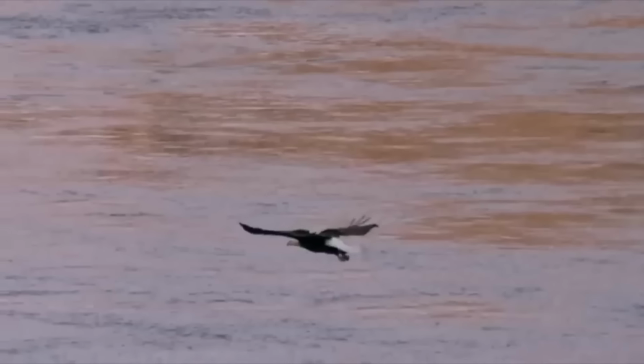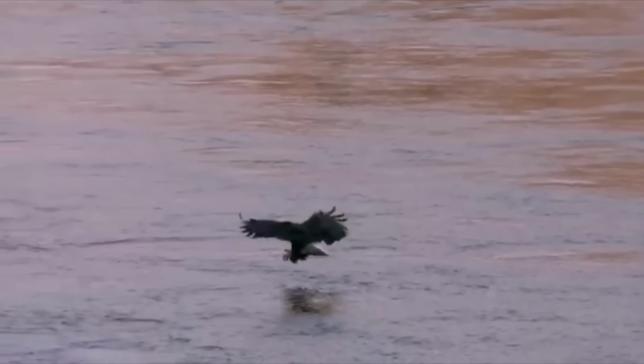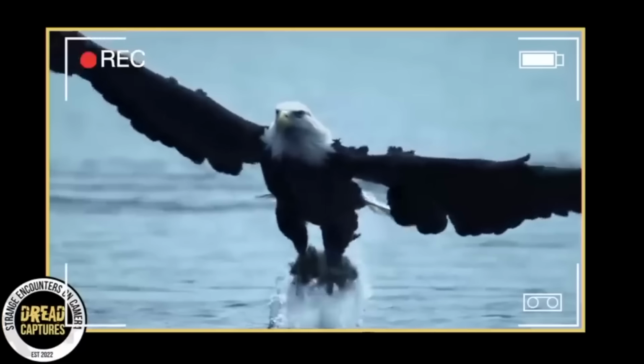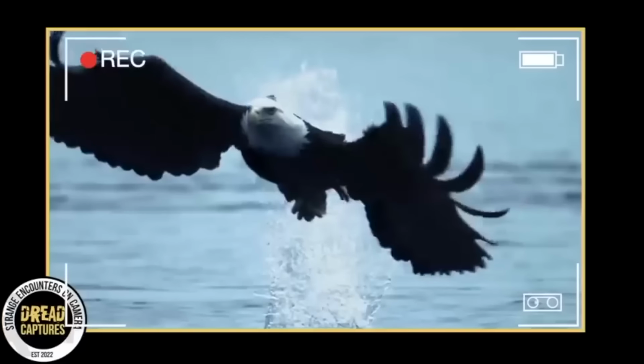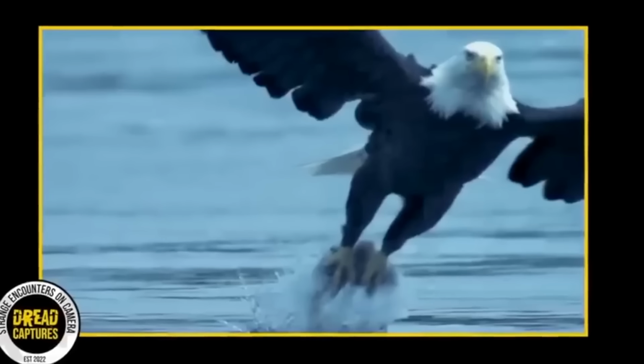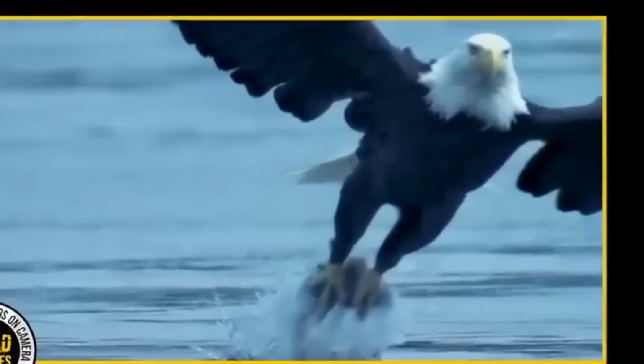The fish struggles in the eagle's grasp, but its fate is sealed as the powerful bird carries it away to enjoy its well-deserved meal. It's amazing the precision with which this bird pulled that fish from the water. With his head down, his talons clench the back of the fish, and he flies away with a look of just another day in the office. A great capture.